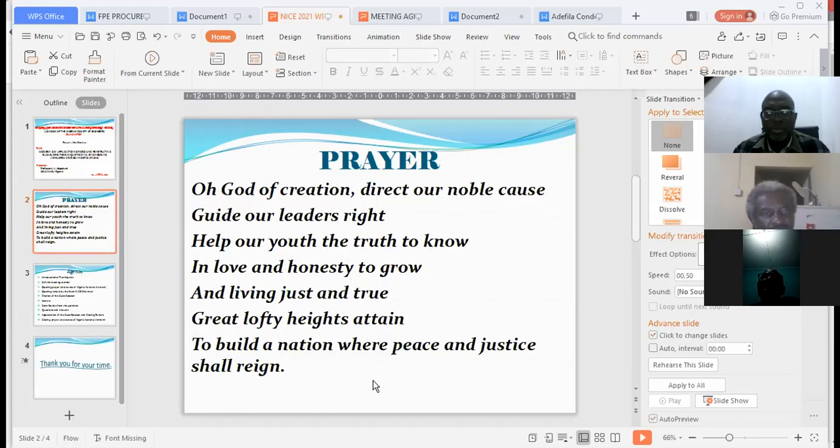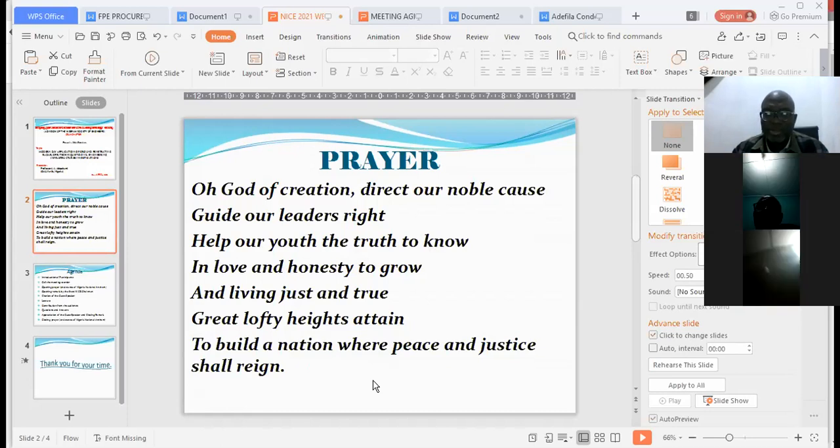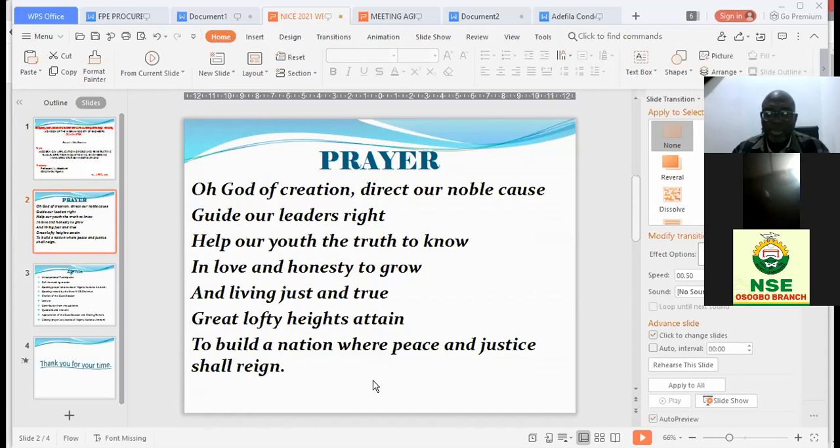1, 2, 3. Oh God of creation, direct our noble course, guide our leaders right, by you the truth to know, in love and honesty to grow, and living just and true, with love to build a nation where peace and justice shall reign.